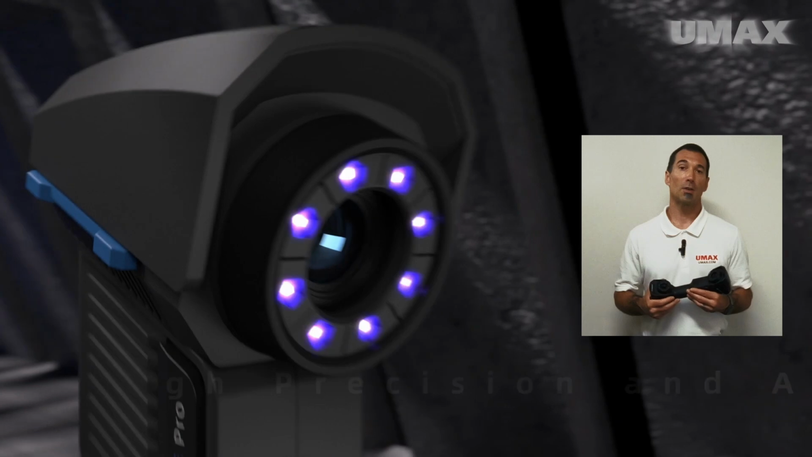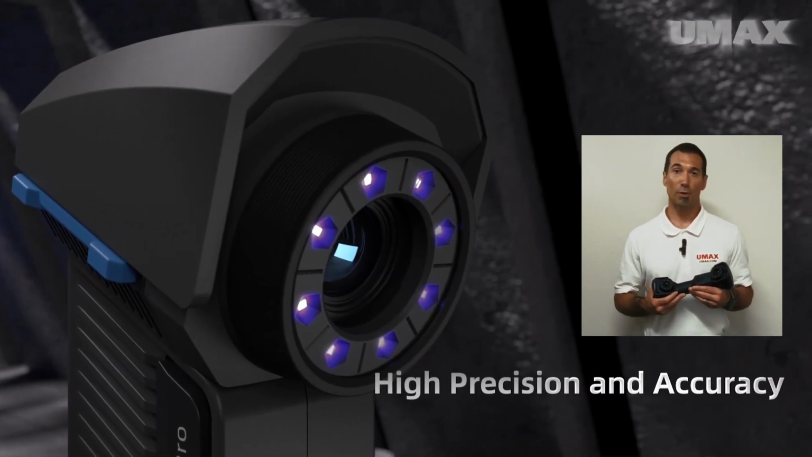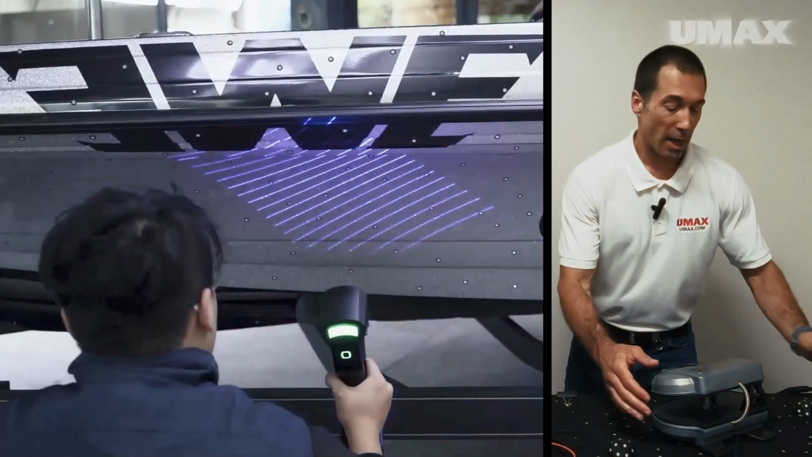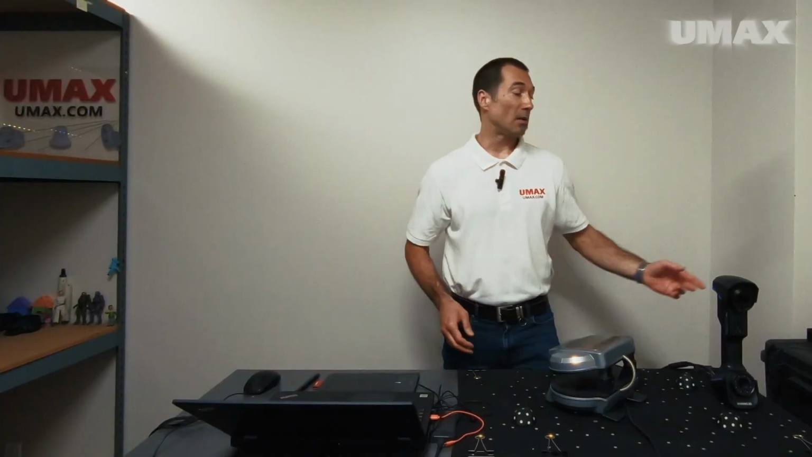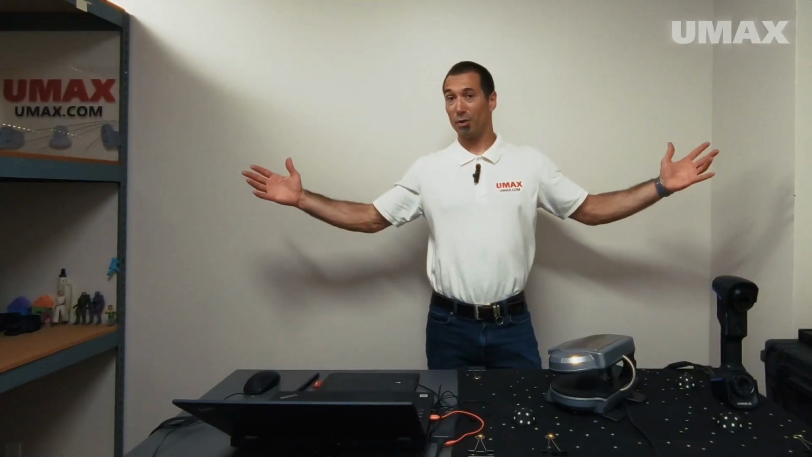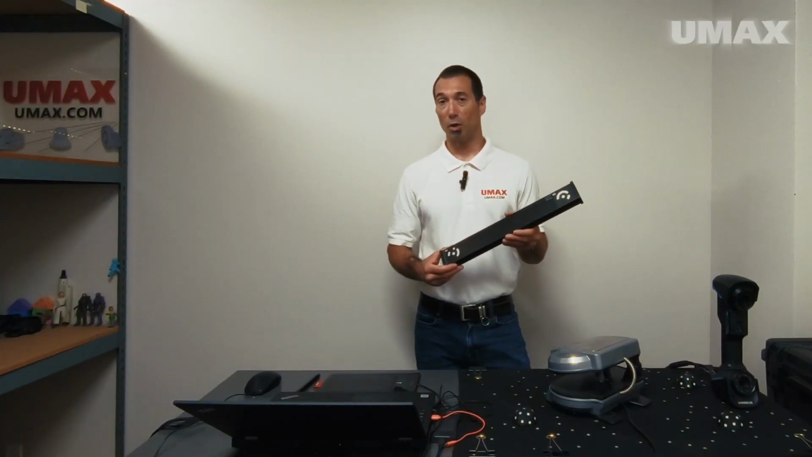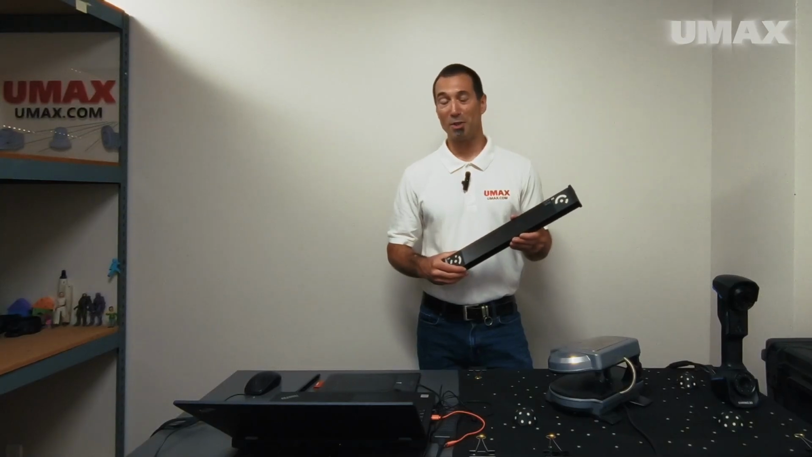The UE Pro also has a 3.2 megapixel camera, allowing you to capture super accurate data, and a built-in photogrammetry module. In addition to being able to scan reflective and black surfaces, it can also scan, thanks to its photogrammetry module, extremely large surfaces. We're talking airplanes, we're talking boats. The photogrammetry module allows you to lock the object's global coordinates in place, allowing you to maintain better volumetric accuracy.